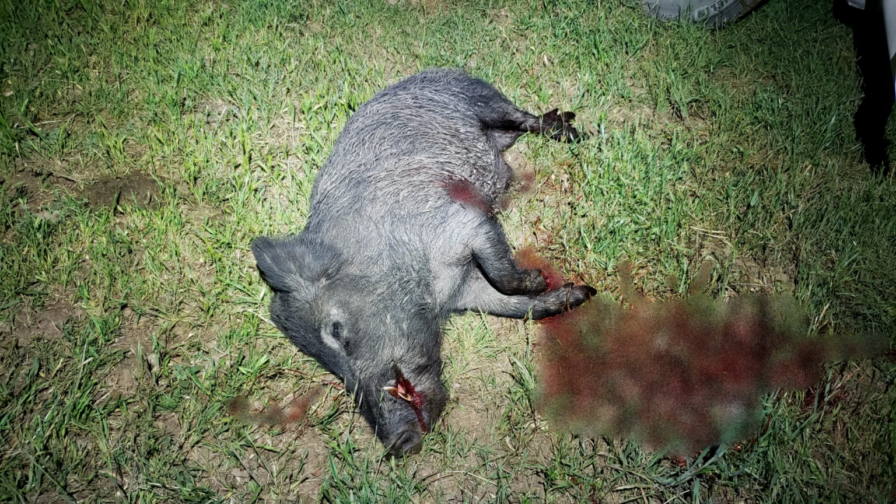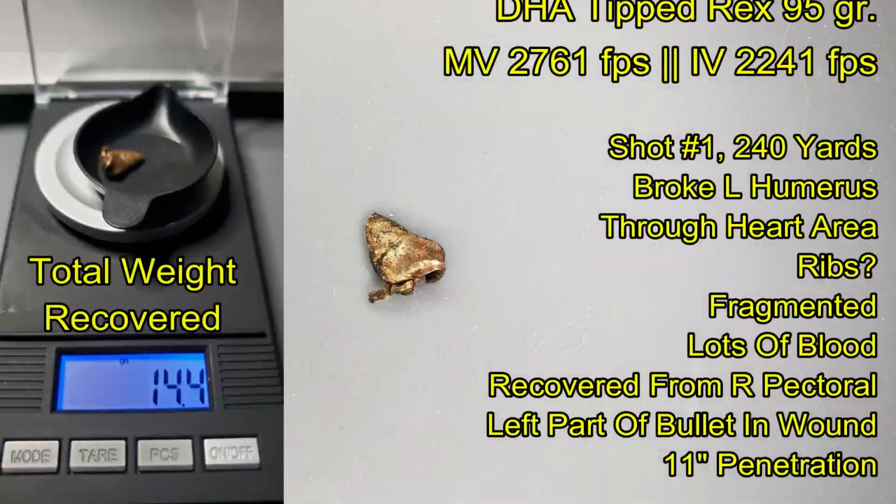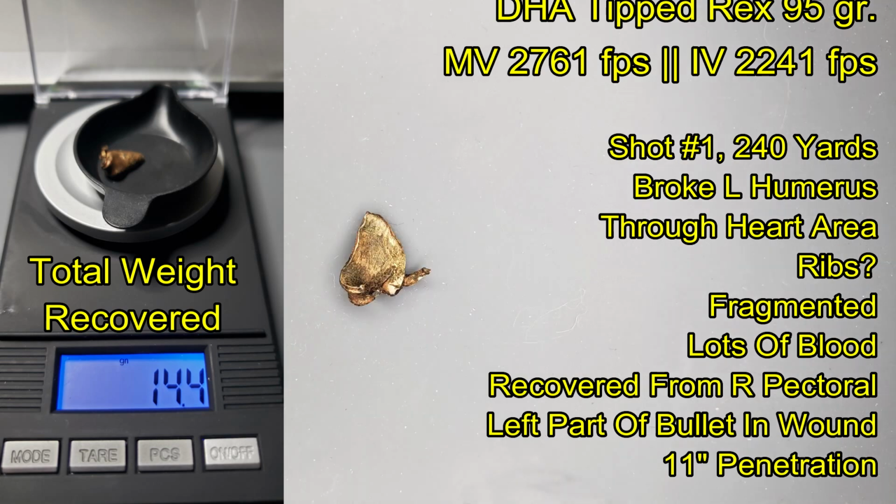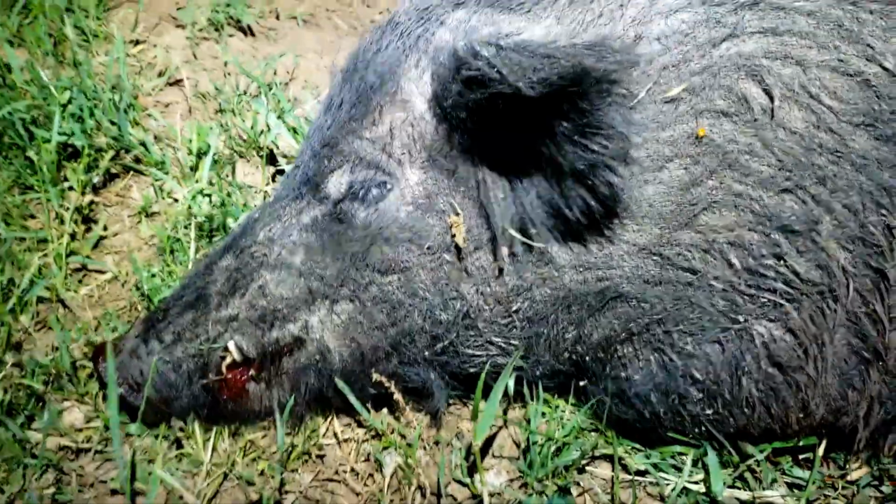The opening shot was low on the left shoulder and was quite a bleeder. This shot would have been fatal. The boar itself came in at 175 pounds, and when I went looking for bullets, just did bullet recovery. The first shot came in, broke the left humerus, went through the heart area, probably went through some ribs. It was fragmented, causing the loss of a lot of blood, and was recovered with about 11 inches of penetration.